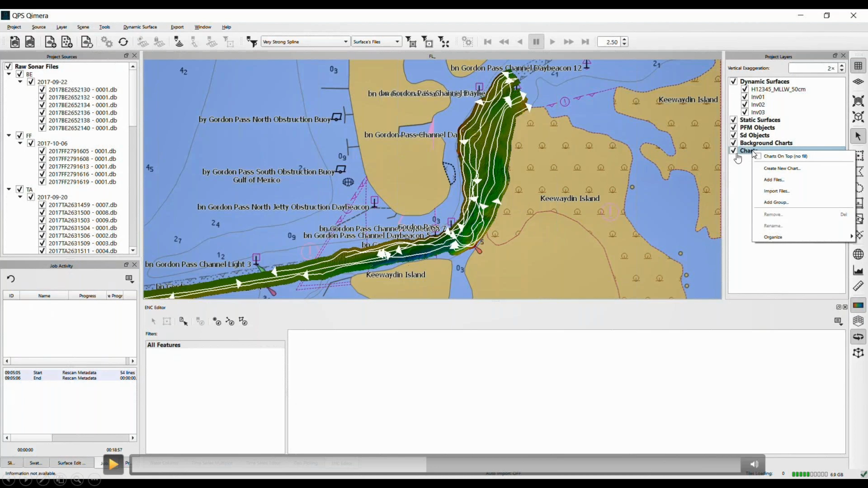I have here my project layers. If I right-click, I can create a new chart. This is going to create a QNC, a QPS nautical chart file. It's a working nautical chart file. So that's where I'm going to do feature management. I can create a new chart. I can add existing QNCs. As well, I can just import files.